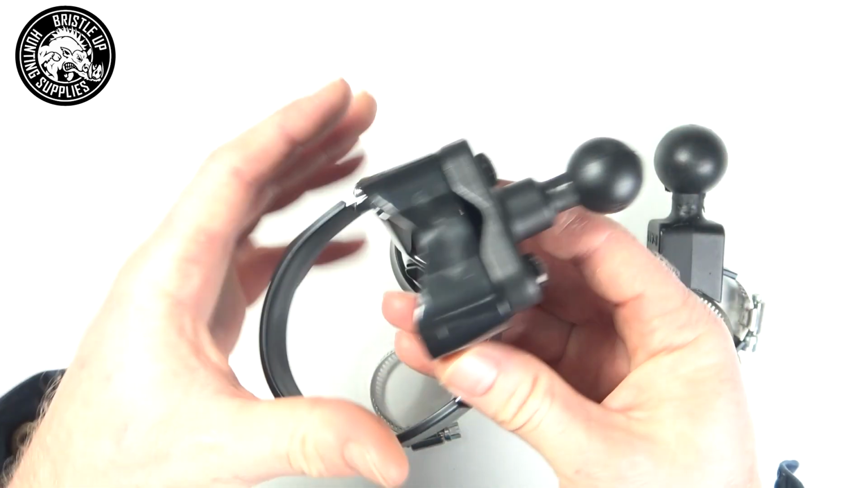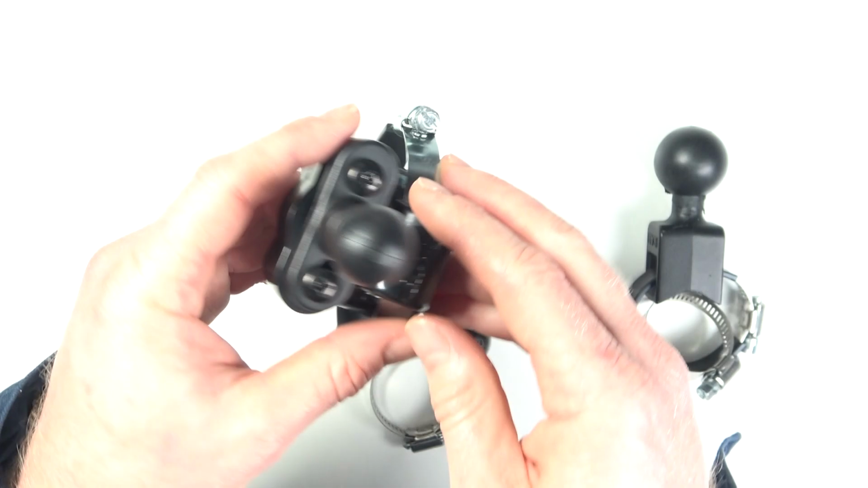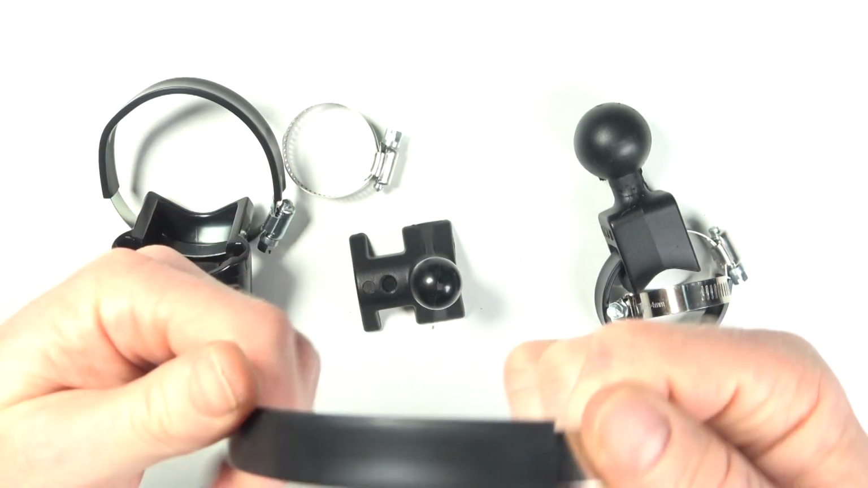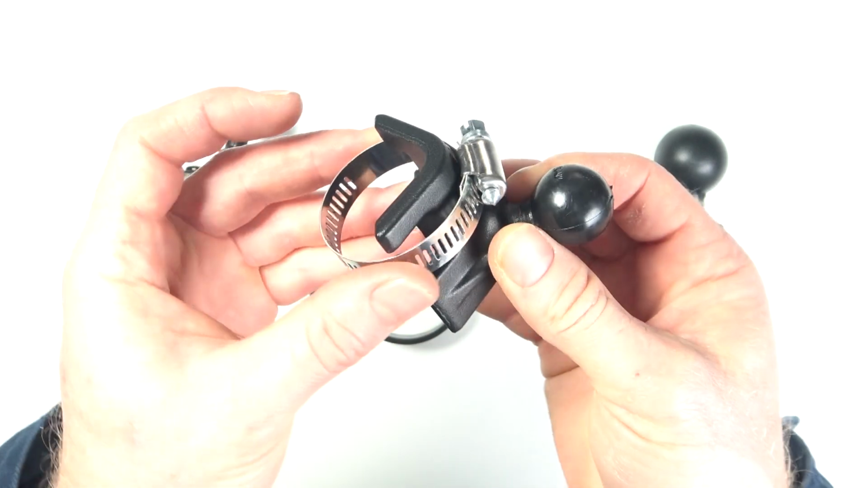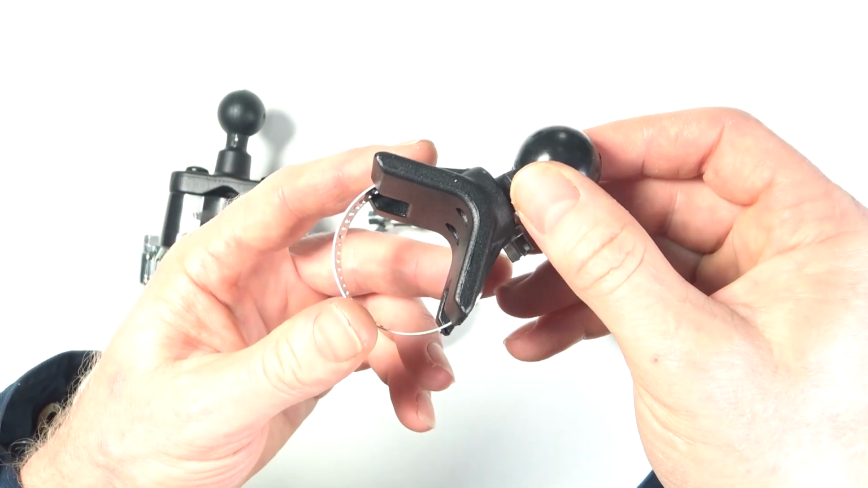One has a much larger clamp than the other, but I guess you could cut them to size. They also come with a rubber sleeve you can cut to size and slide over the clamp. However, all of these mounts would fit the biggest buggy bar work I have seen, so just pick the one that is most suitable for your application.